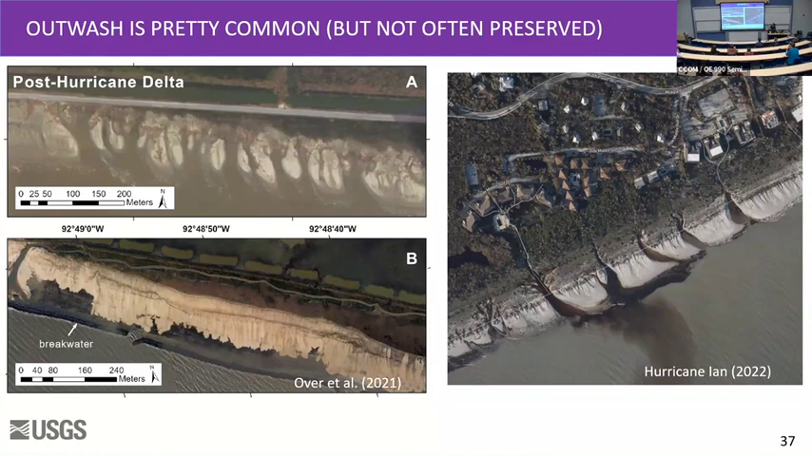This is Hurricane Ian, so just recently out in Florida. This is probably return flow, where a beach was flooded and it had to come back out somewhere. But all these features, they're completely gone now. They've just been filled in.